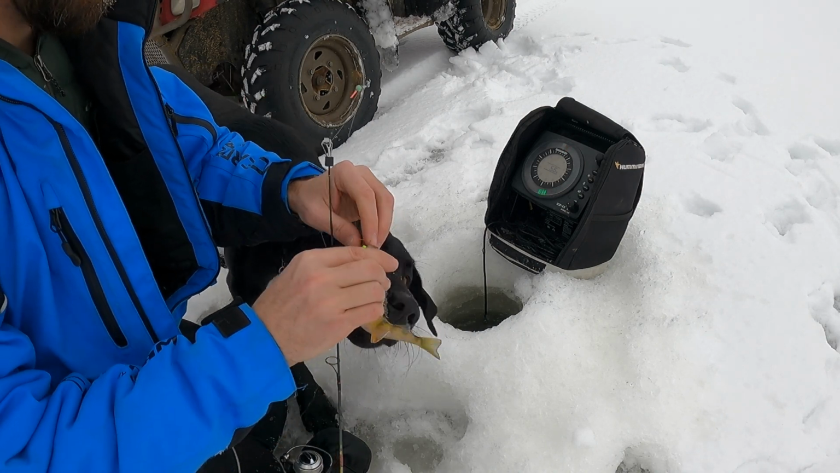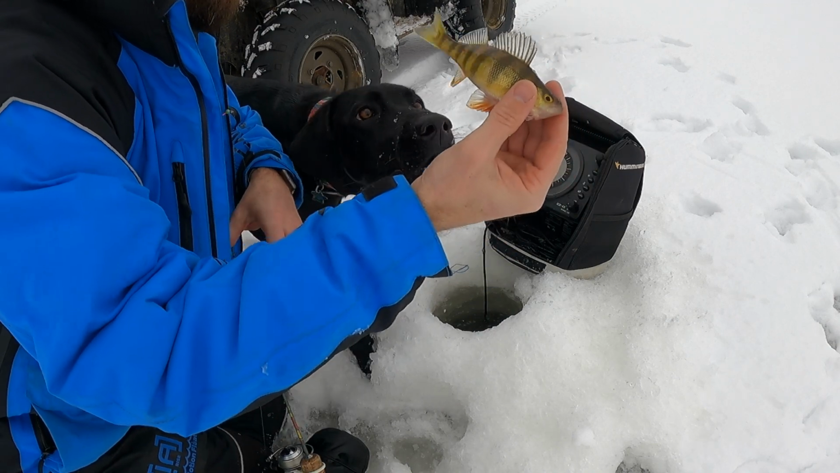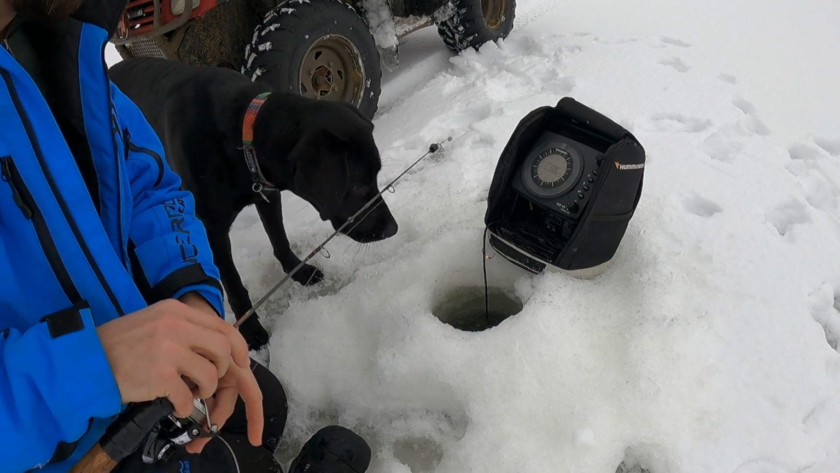That is not the size we are looking for. Nope. My dog wants to carry him around.